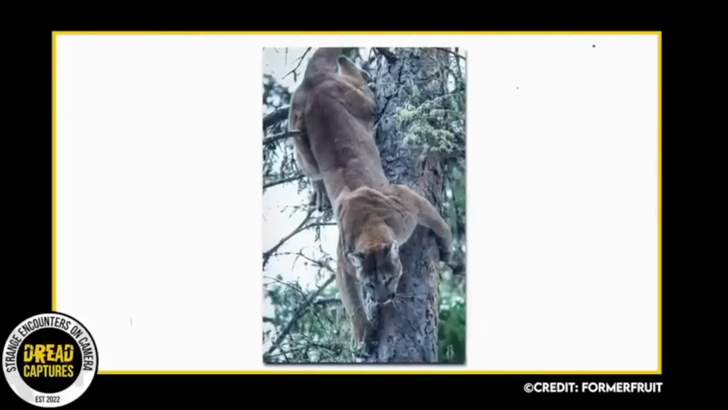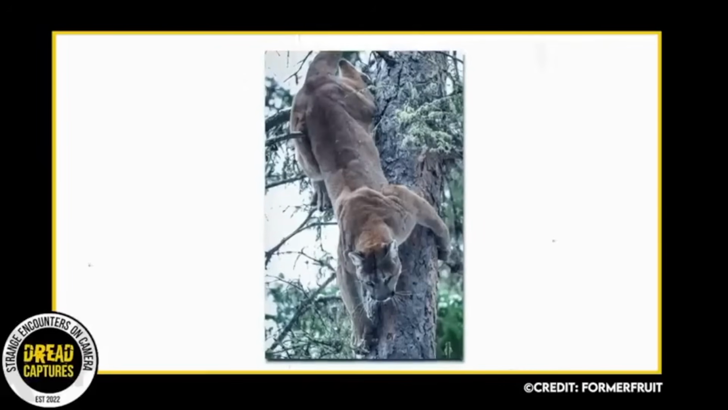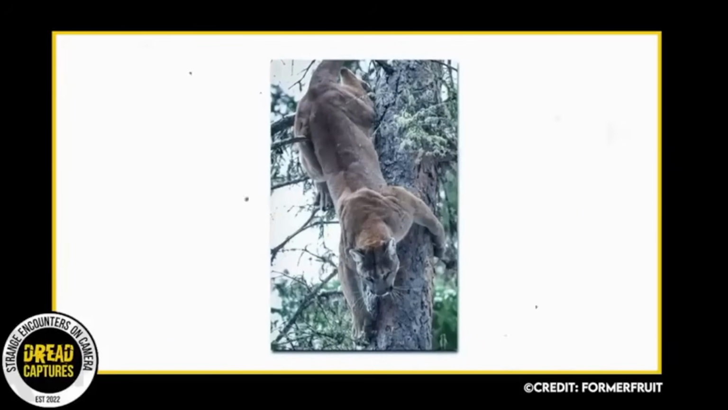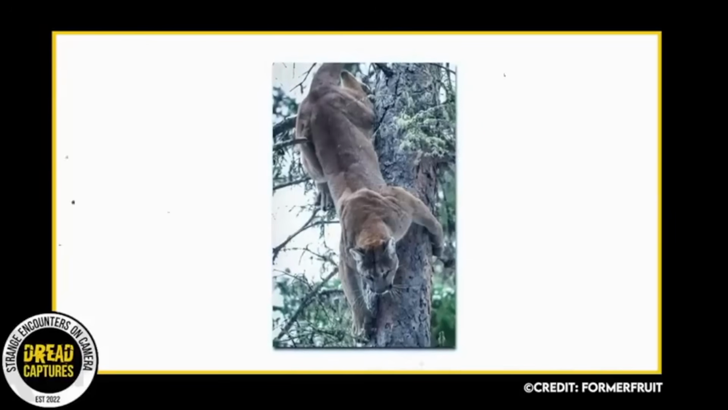Now tell me, what's your game plan if this guy is shimmying down a tree in your direction? I don't know what mine is, but I can tell you what it isn't, and that's to stick around and take a picture.